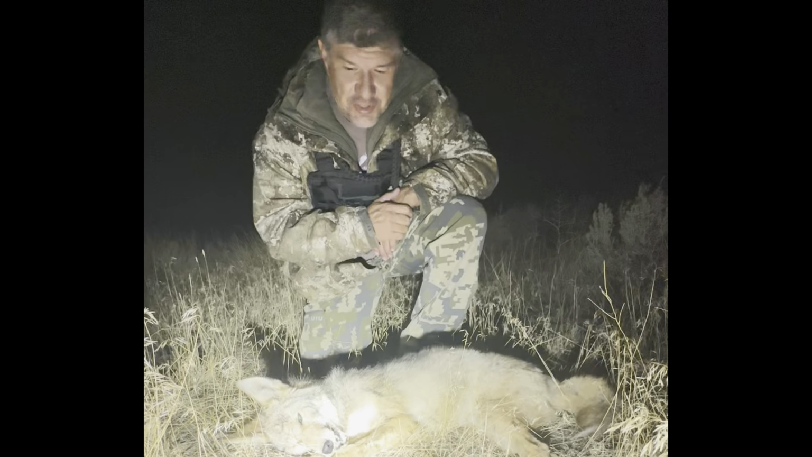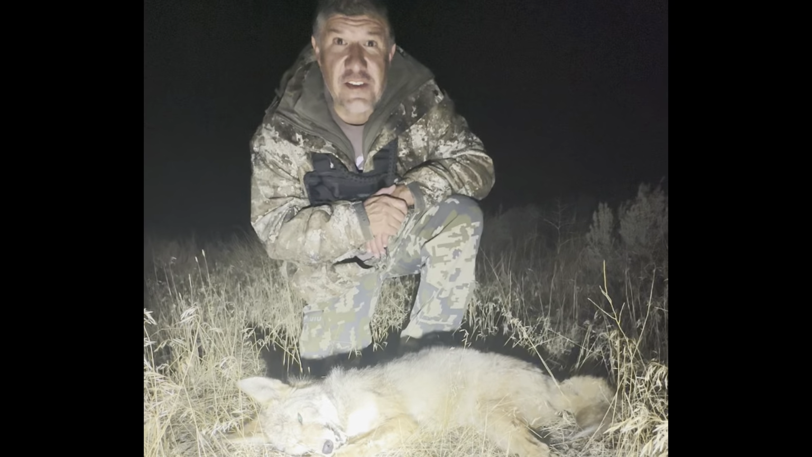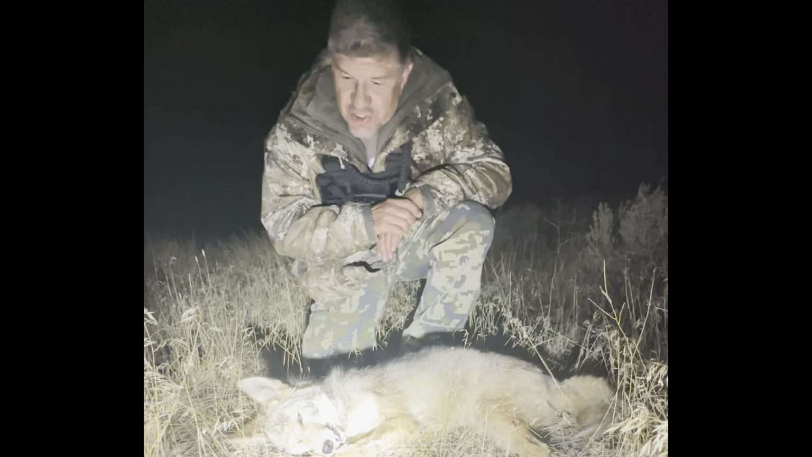Well, that's coyote number 2. This one didn't take long. It's been a few hours since the last coyote. I've done a few stands. Saw some coyotes, but didn't really get any shots.